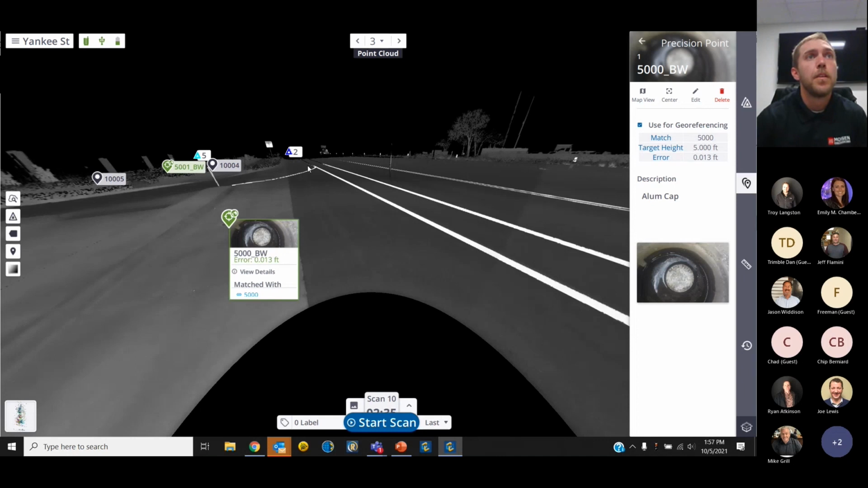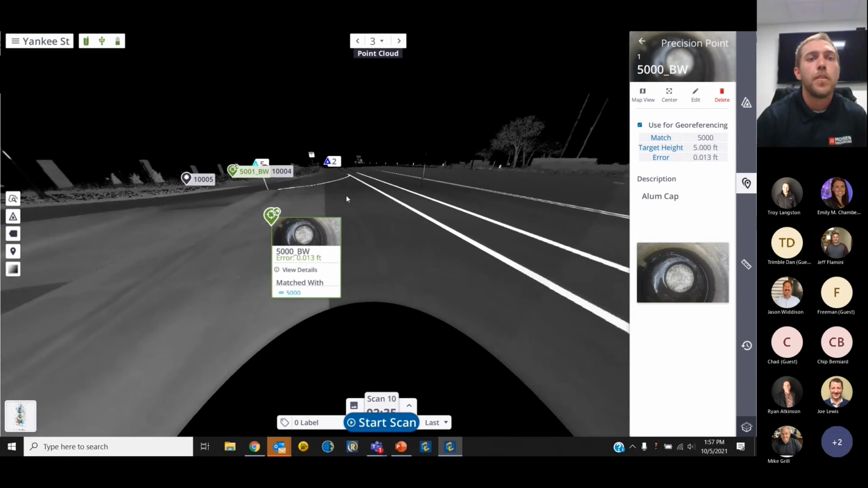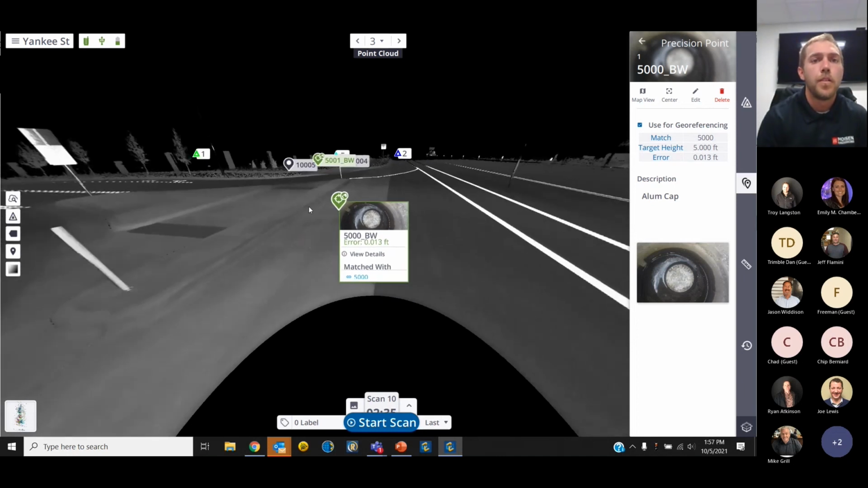Mikey? Yep. So in this particular example, they created control with those black and white targets using some other instrument before they introduced the X7 and then did the georeferencing with the X7. Is that what you think happened? Correct. So the question is, were these control points created using another piece of equipment before going out with the X7?